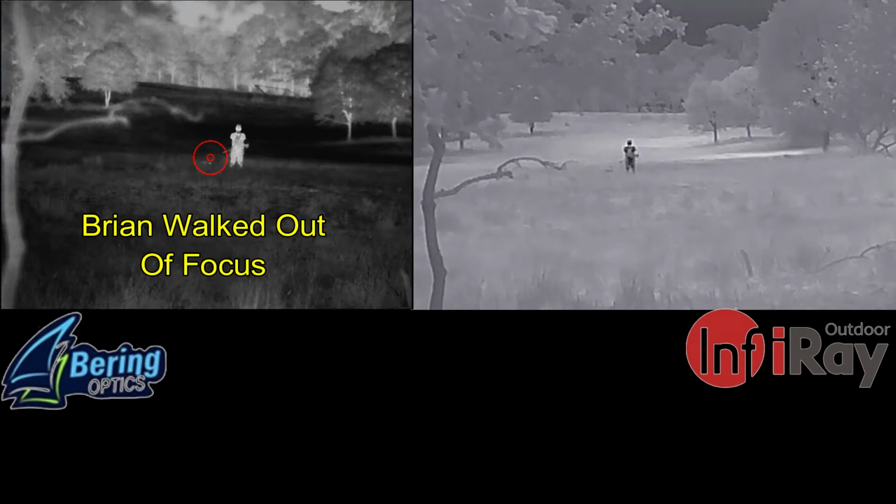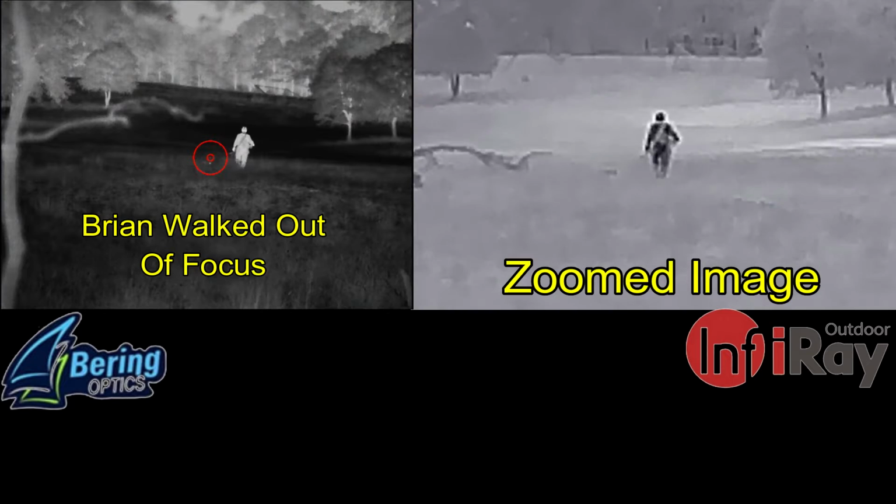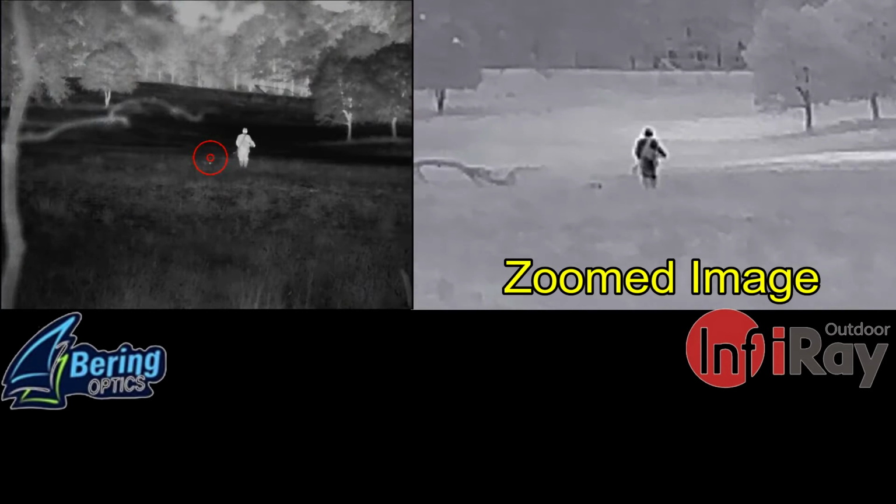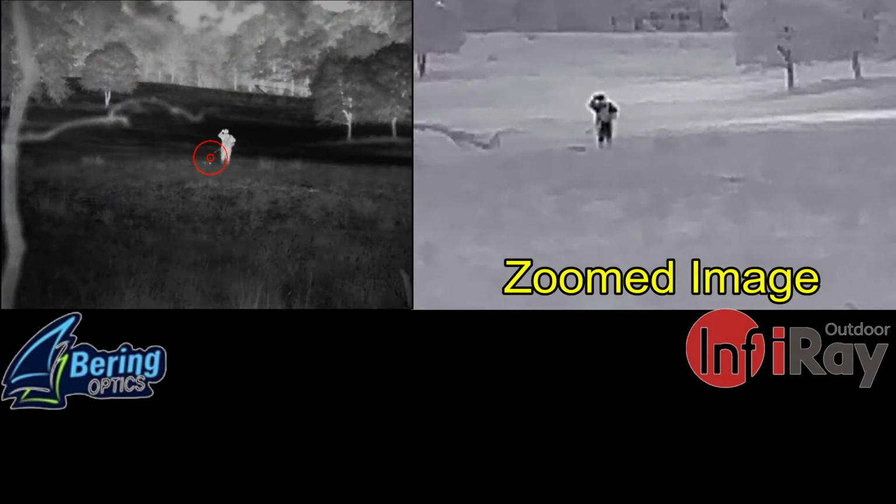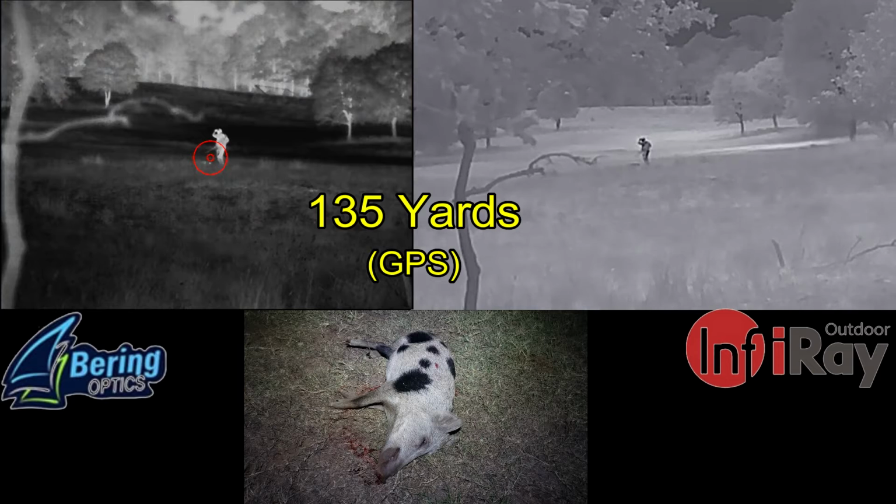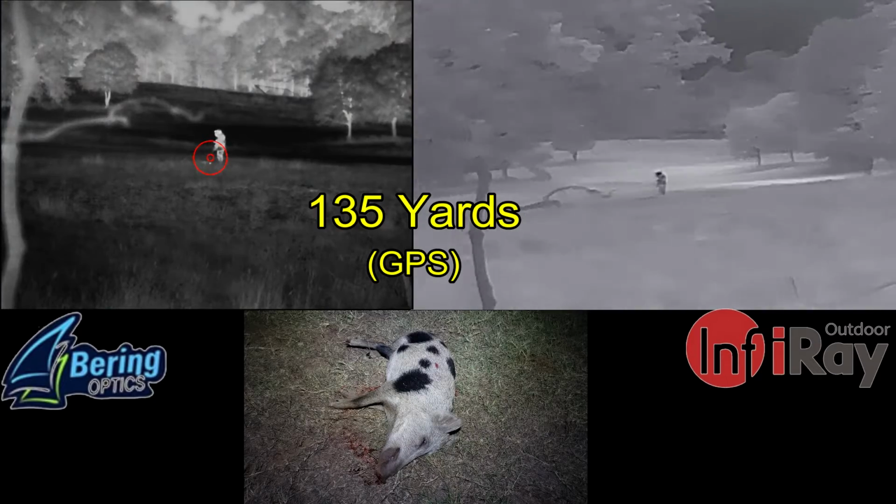After getting my photograph, I continued onwards towards the hog. In the meantime, I'm walking out of focus on Ben's Bearing Optics Super Yoder, and he's not messing with that, so I'll be slightly out of focus on the left. And on the right hand side, Ben is adjusting the zoom on the InfiRay AFFO AL19 as I walk towards the hog, and I get to the hog now at 135 yards, get a picture of the hog, and then I continue on to the truck, and Ben goes to look for his hog, and I'm going to let him tell you all about that and more features on the AFFO AL19.